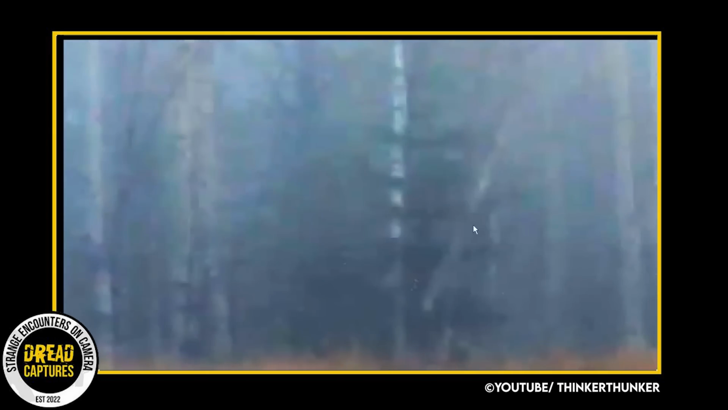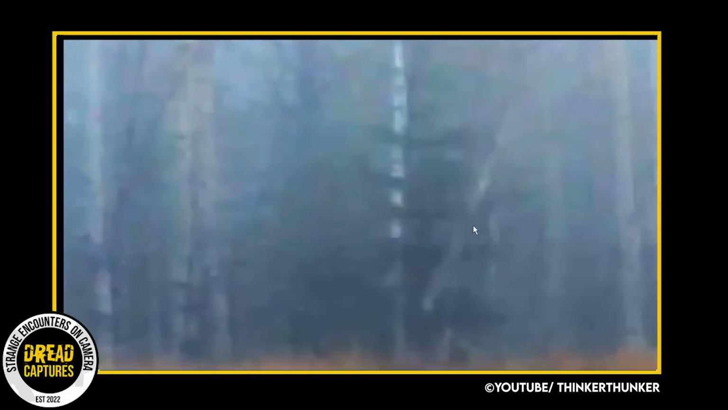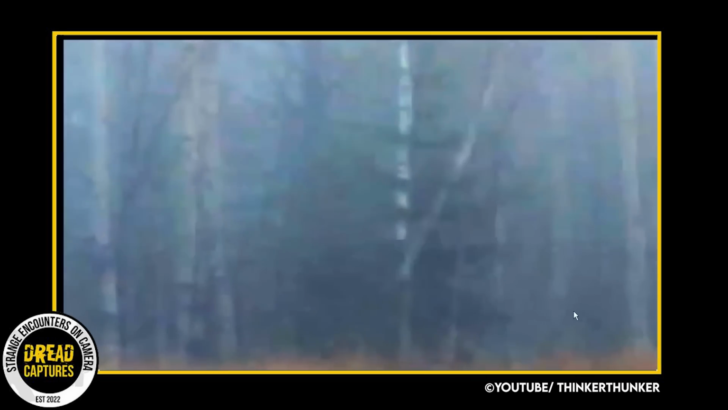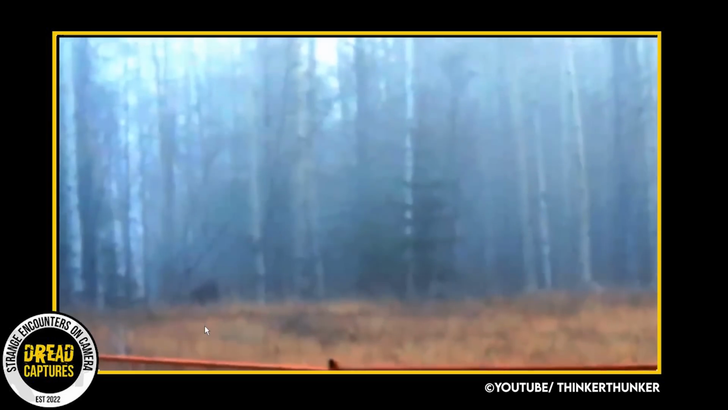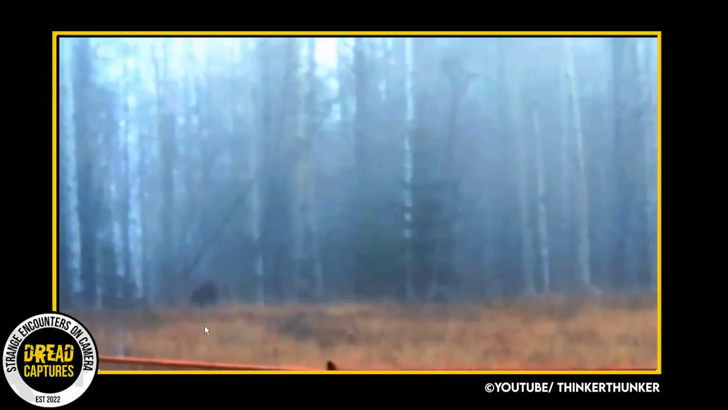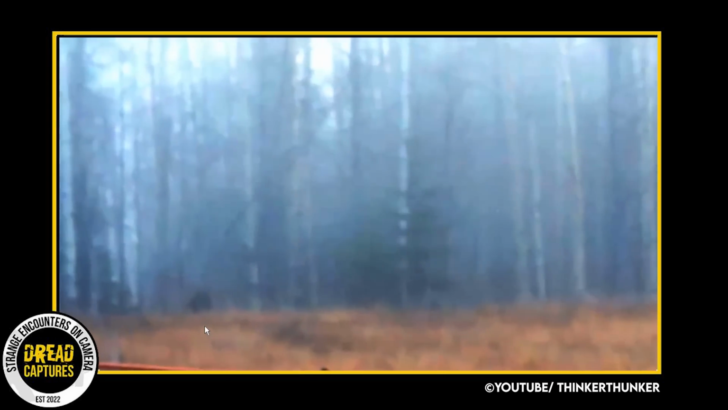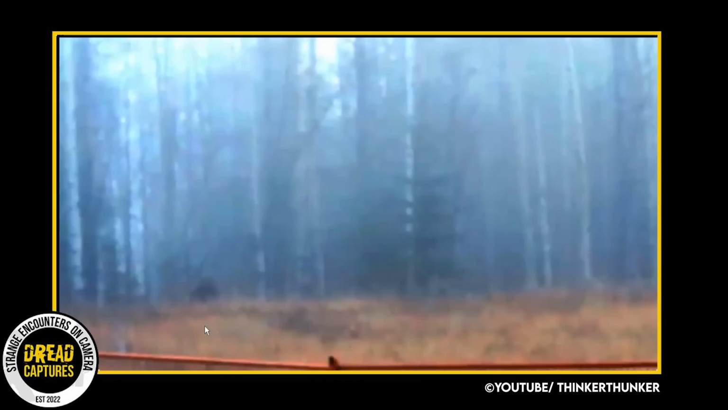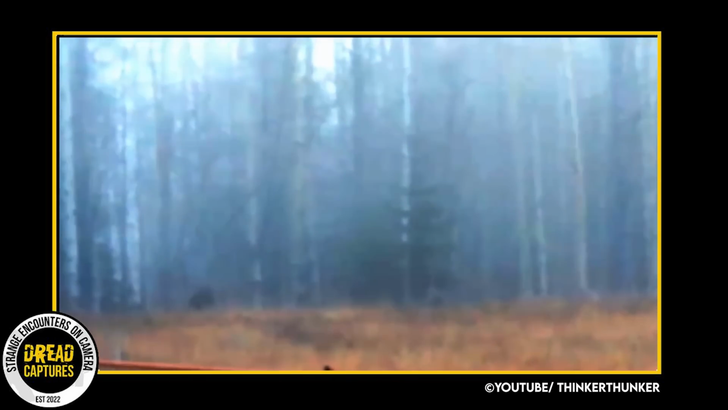Thinker Thunker dives into if this is a fake tree, and so be it. Maybe it's PVC pipe, a movie prop, paper mache, or some other material. However, whatever it is, it's still heavy, and it still got thrown a good distance from the tree line by something. And as I mentioned, he's adamant about not trying to determine what this creature is. He's left that to everyone else.